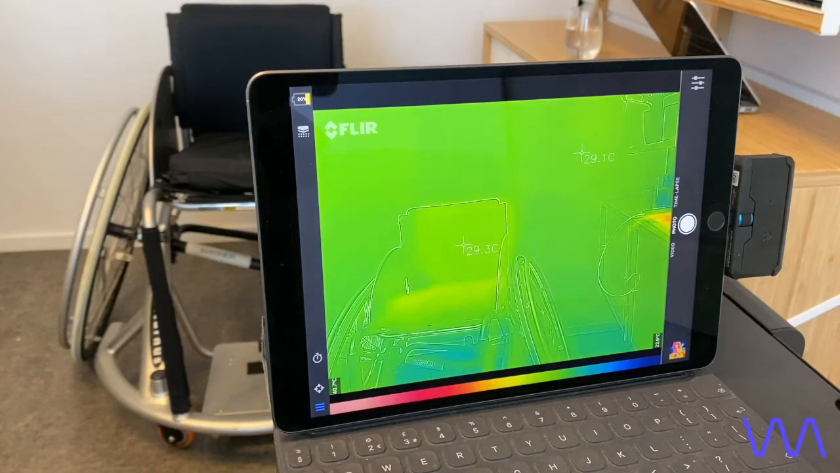Set up here, we have a heat camera that is going to measure the temperature of a wheelchair with a WheelAir slingback and without a WheelAir slingback over a period of time to show the difference in temperature that our products can bring. We're going to start by looking here at the normal temperature before anyone has sat in the